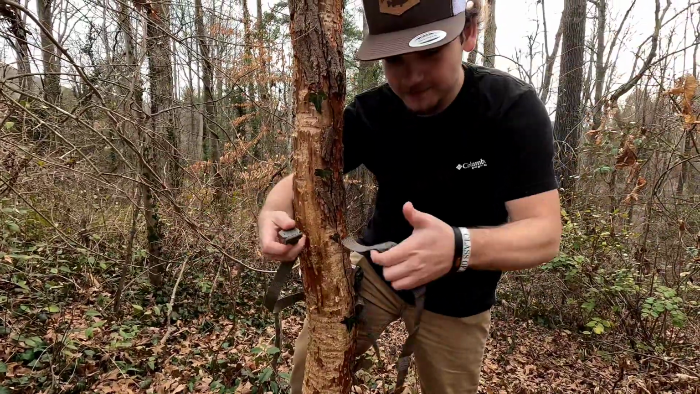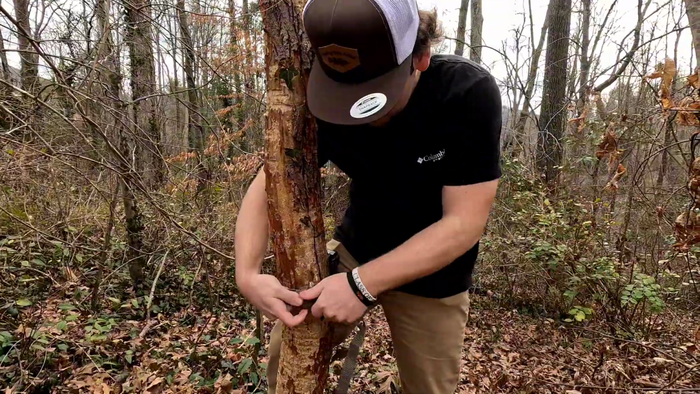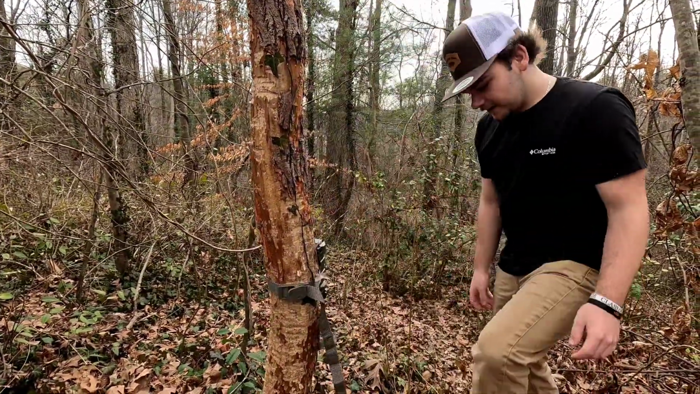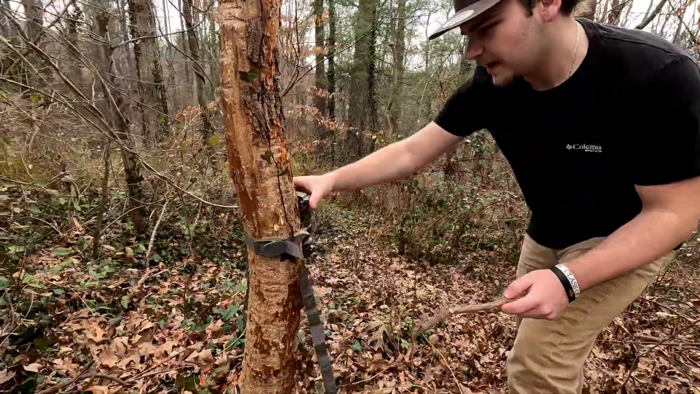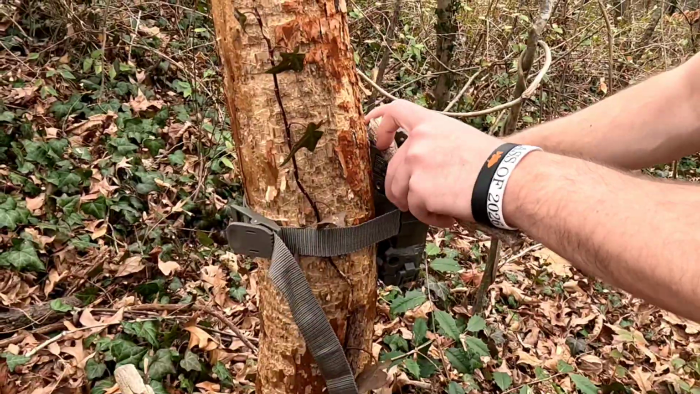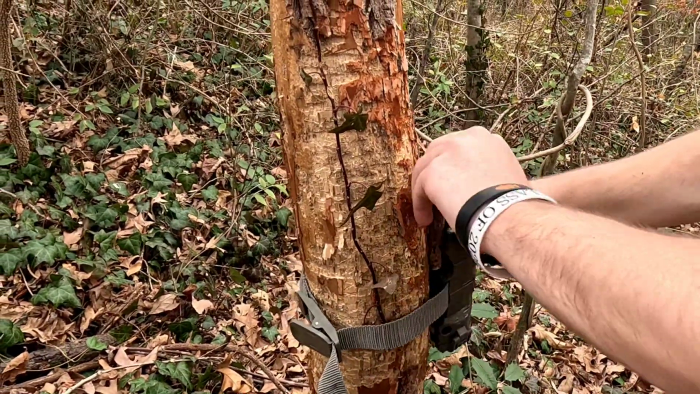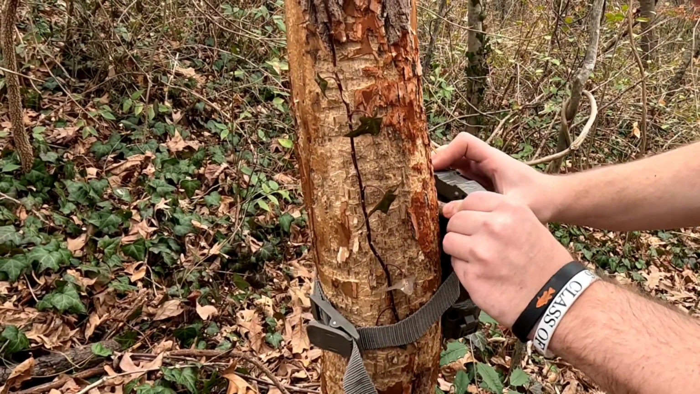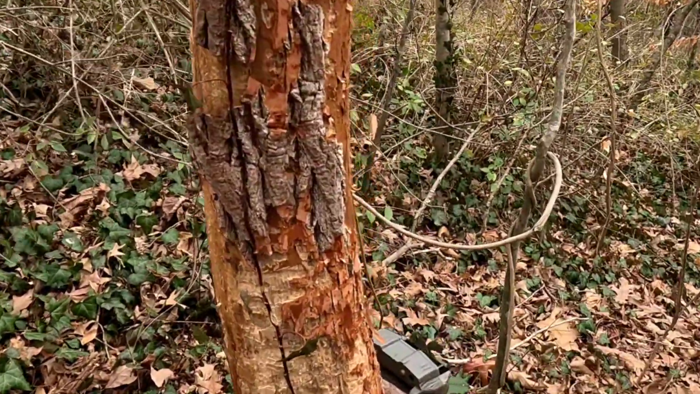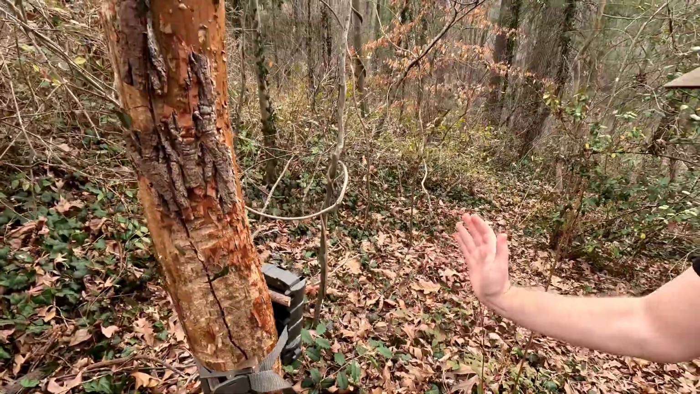Go ahead and get this Wild Game Innovations camera thrown up. As simple as that. And so we kind of want to give it a little lean. So let's let some slack out there. Get one of these sticks. That one right there will be fine. And then cinch that line up. And right there, that gives that camera a little bit of a lean so it can look a little more towards the ground.